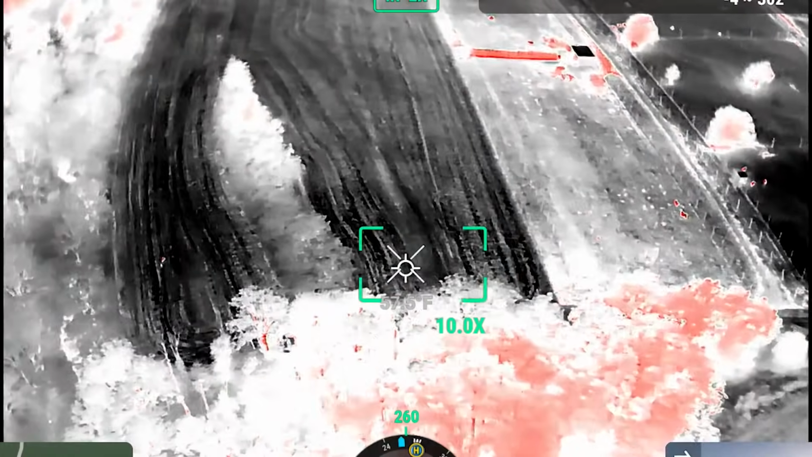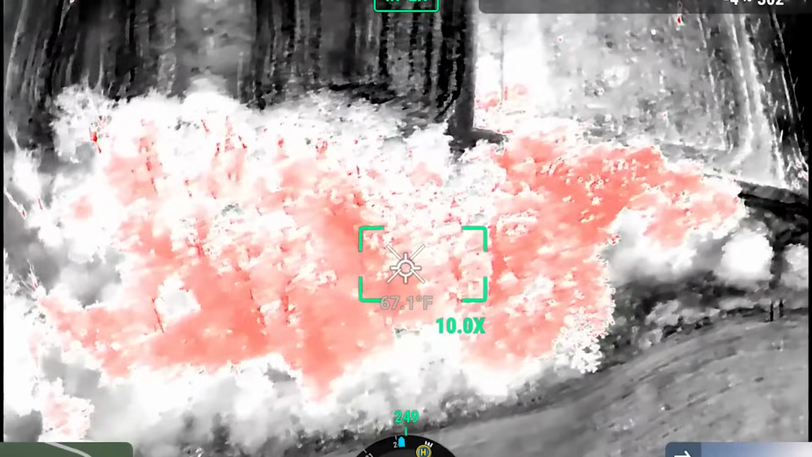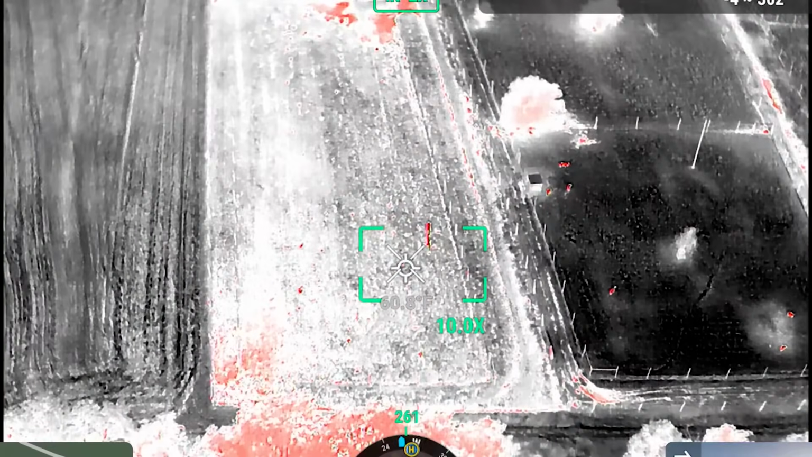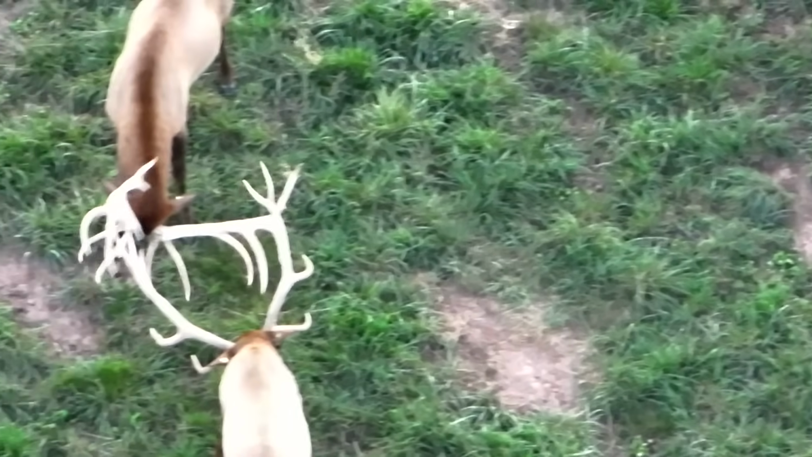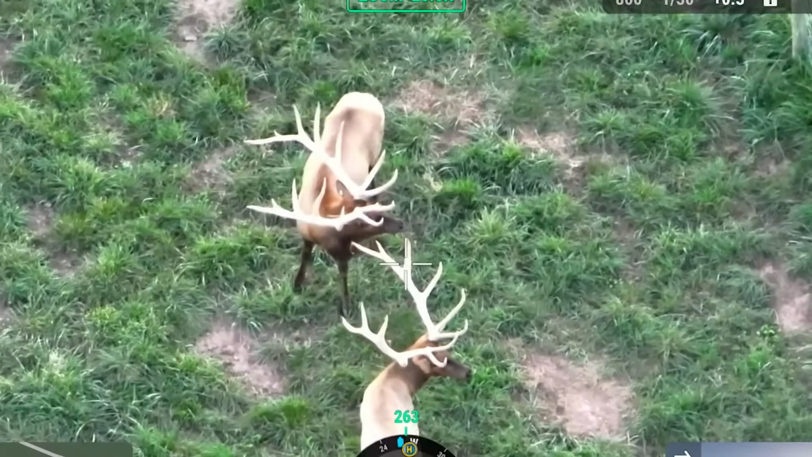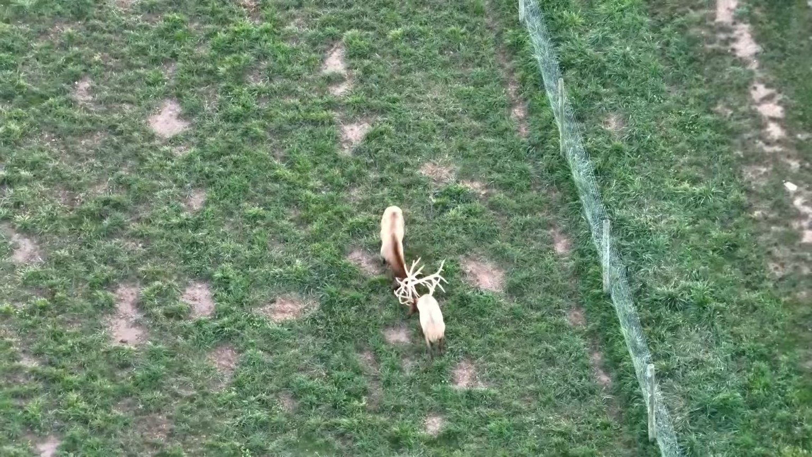Right there is the corner of the oak fence, so just check along that. Zoom up to those bulls, I think. Which one? Seconds in that pen. Oh, they're fighting. One's probably 400 and the other. Yeah, that's a big one there. They got caught in the action.